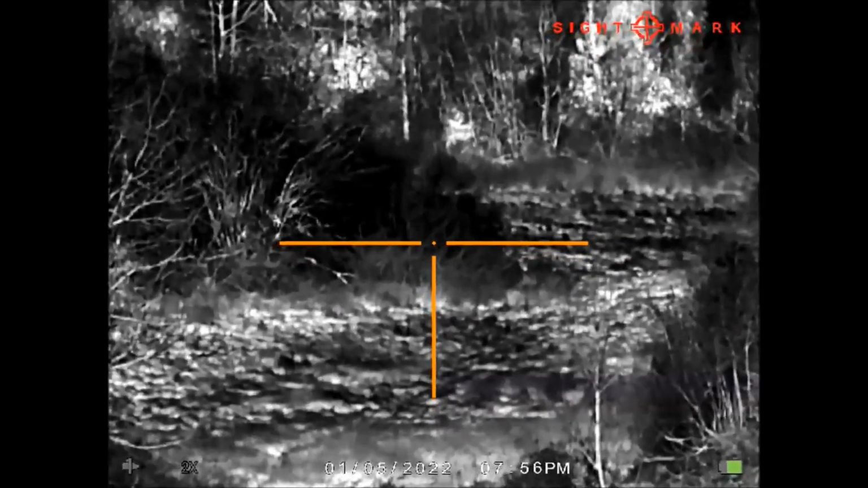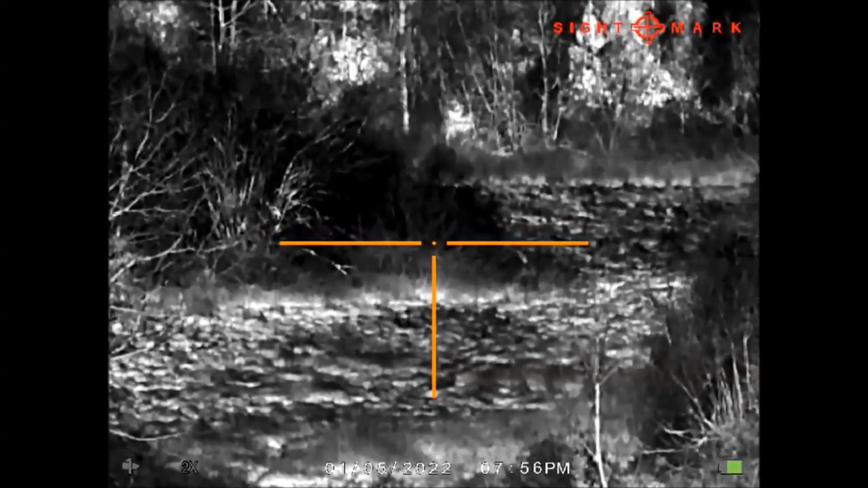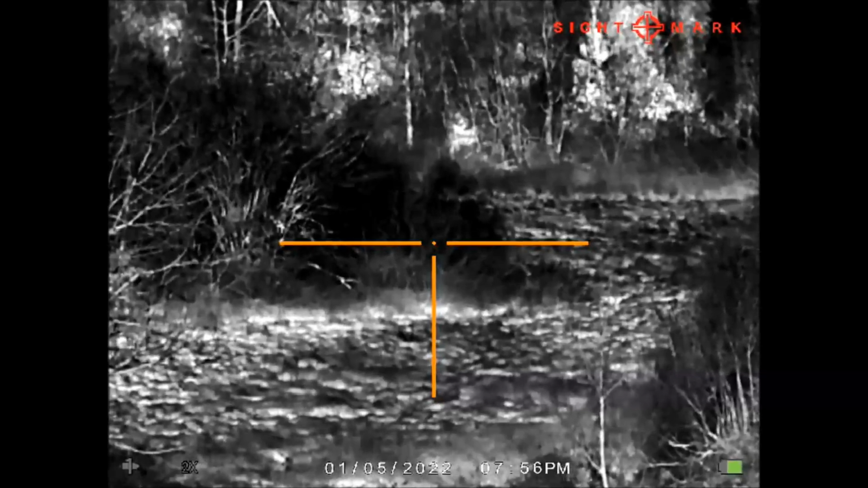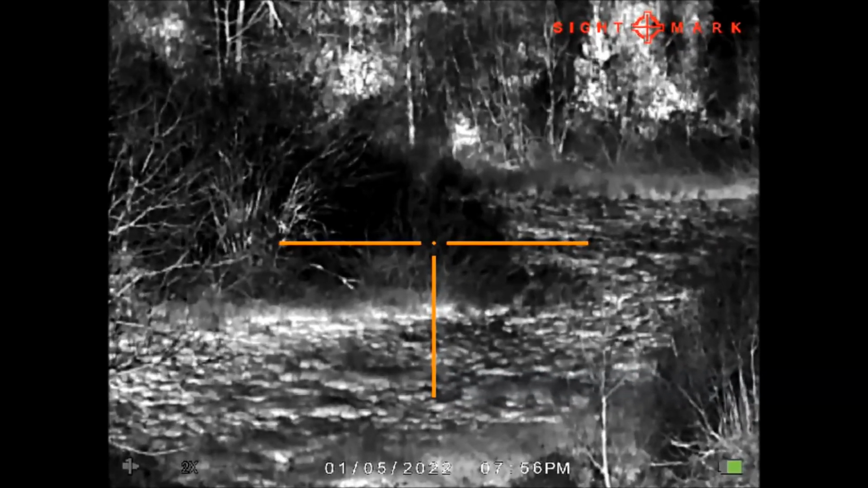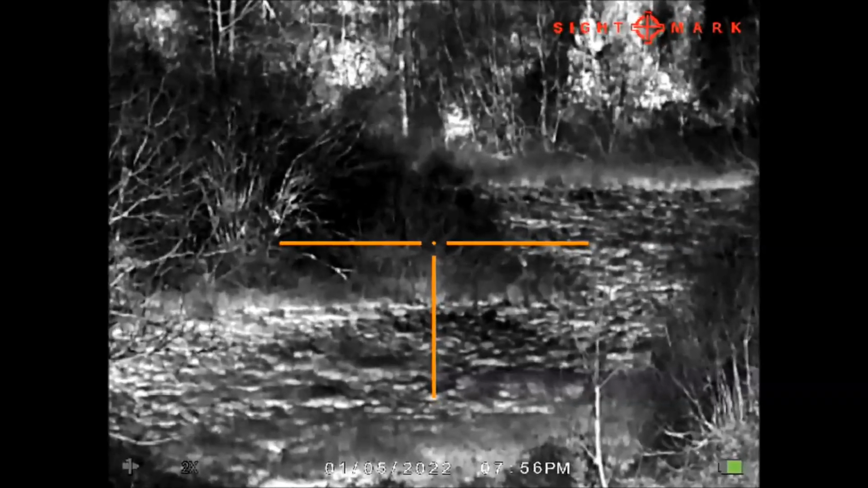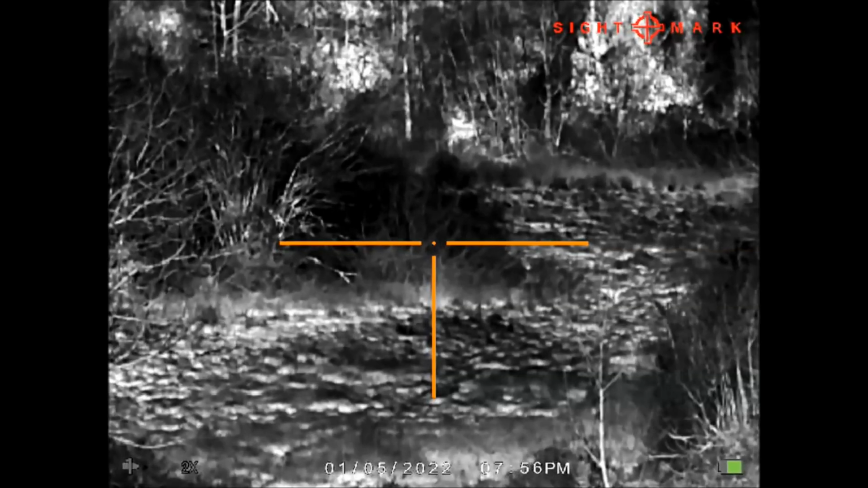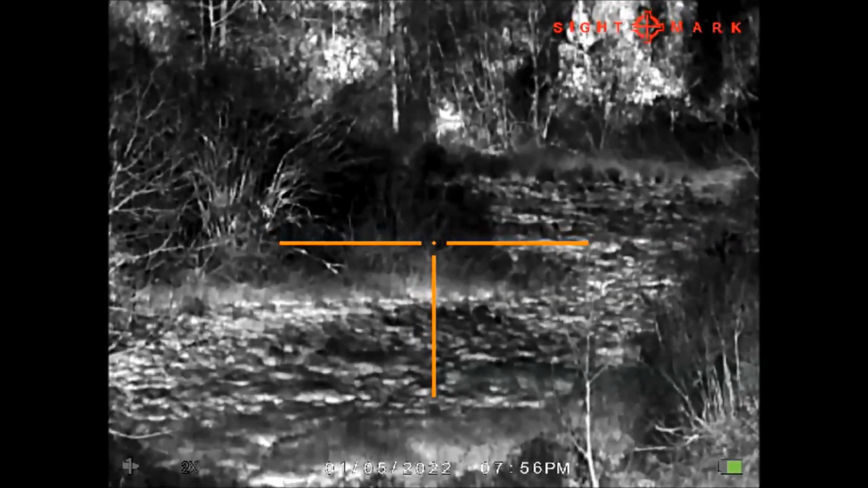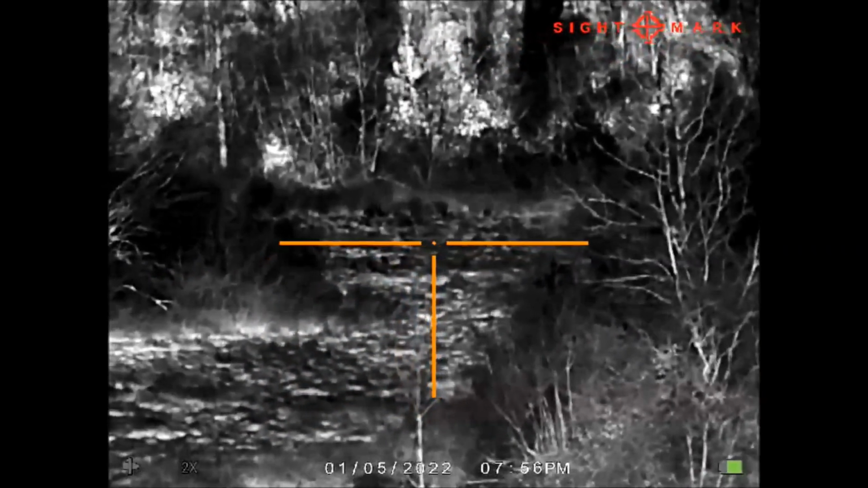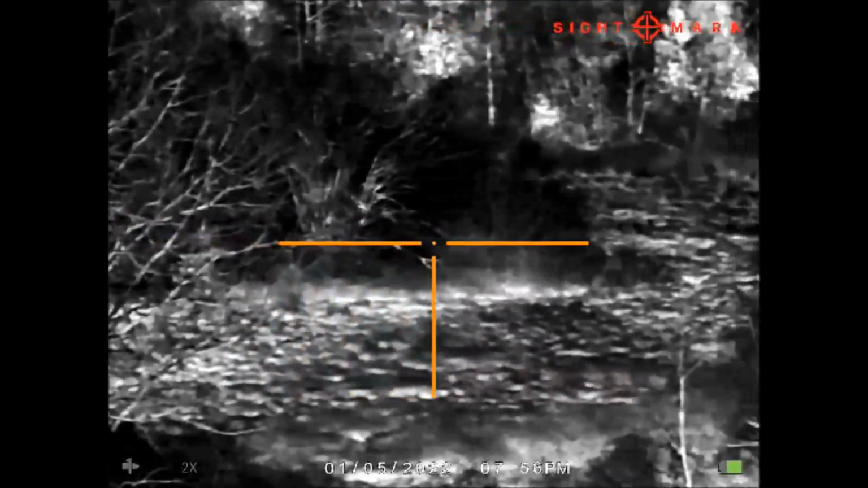This is the third available color, orange, and the reticle is a very basic reticle with a central little dot, two horizontal lines, and one vertical line on the inferior part, the lower part. Okay.